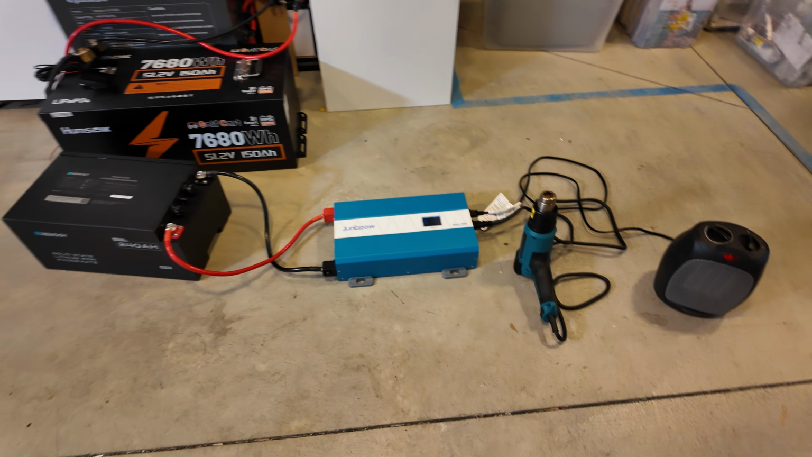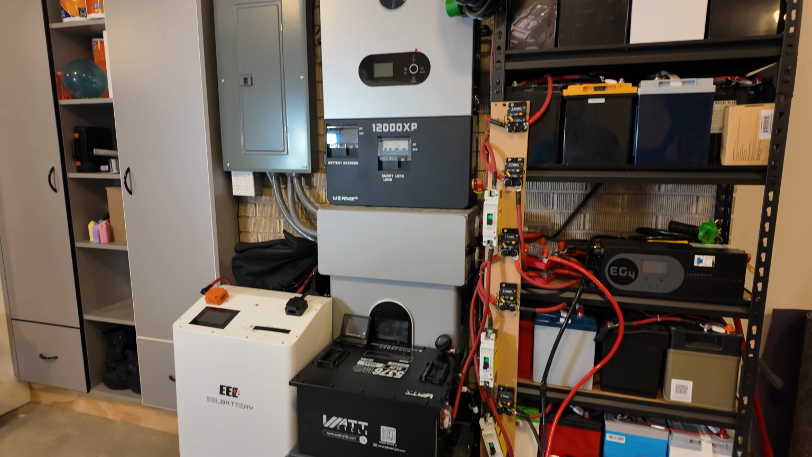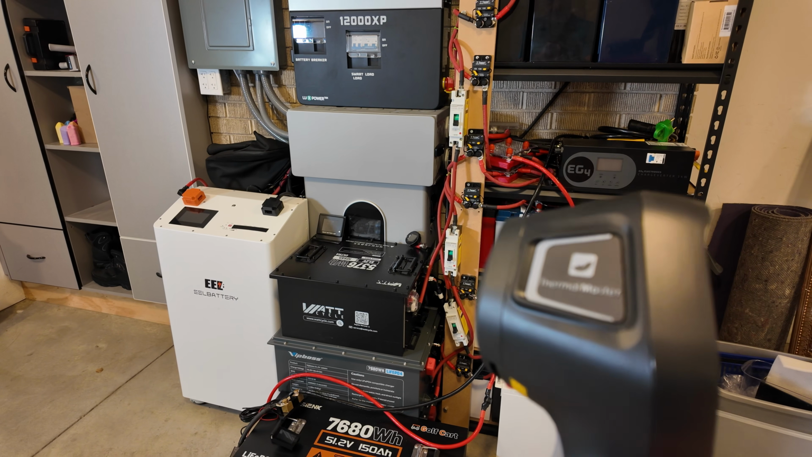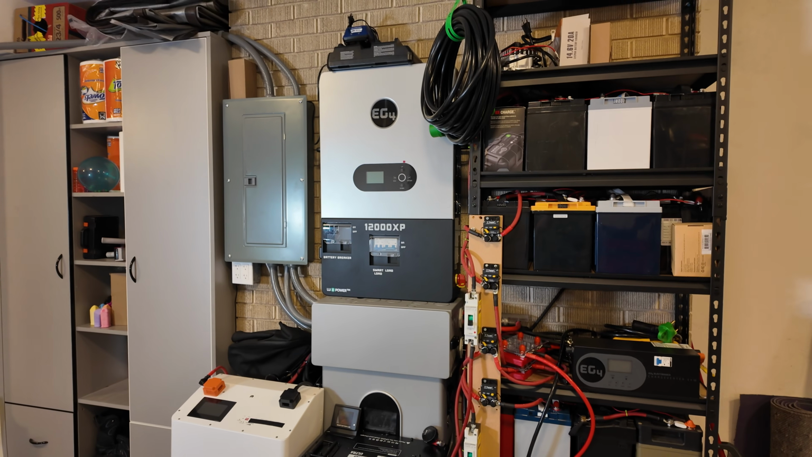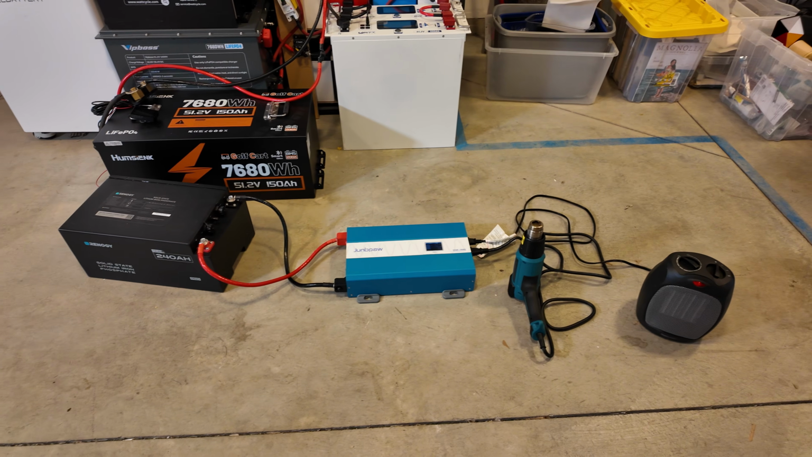I've got a little mock setup here because I have done a lot of work on my Tower of Power to oversize things and torque things correctly and stuff. Anyway, it's kind of boring because nothing gets hot, which is the way we want it. Of course, I scan it with this generally every other month, just to make sure that I didn't miss anything or a connection came loose. But I want to show you just how powerful this tool is with this setup right here.